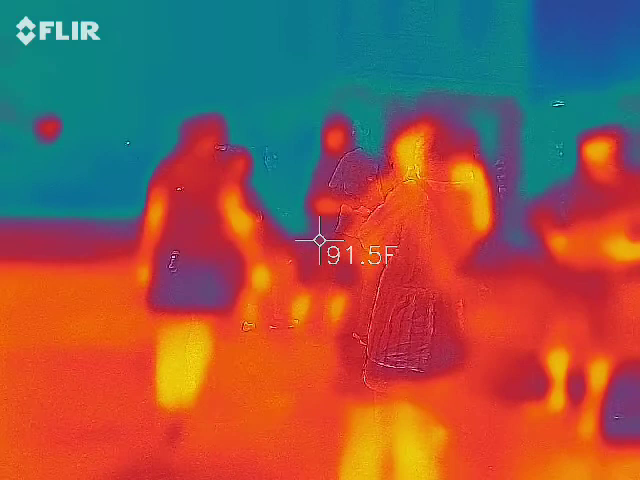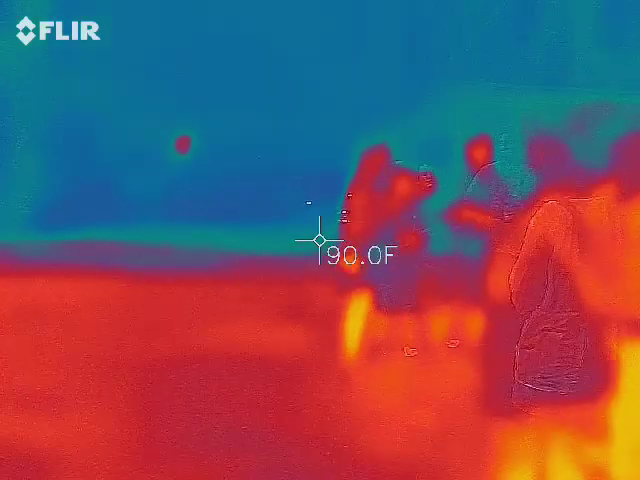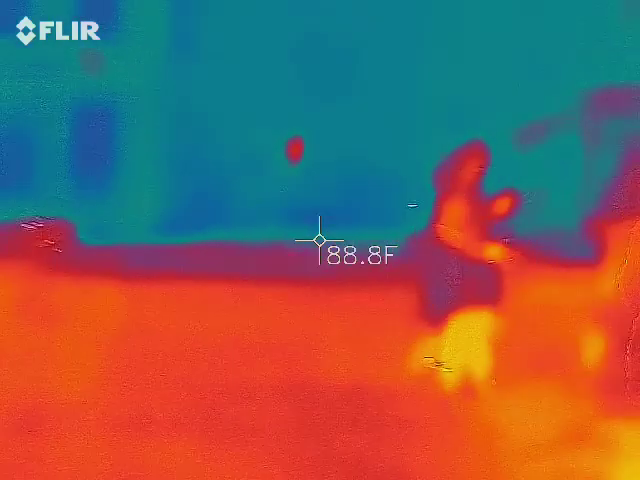So what I've noticed is that if we actually have something behind the glass, it will change the temperature. So we'll see a temperature difference. Something will kind of move across it and give us a little wave. But we won't actually see a full figure or a shadow or anything like that. So kind of keep that in mind. All right.